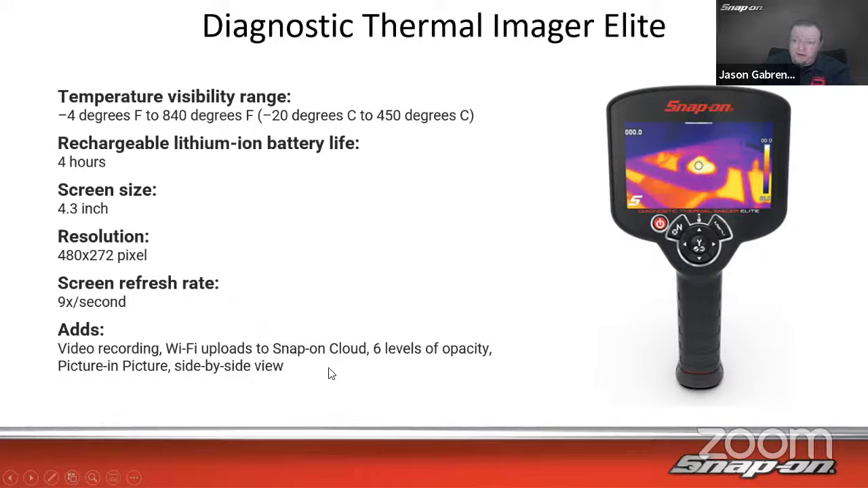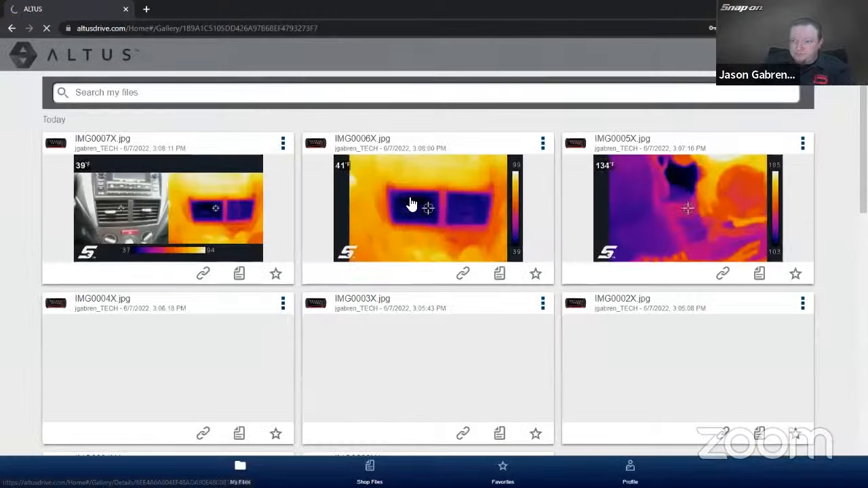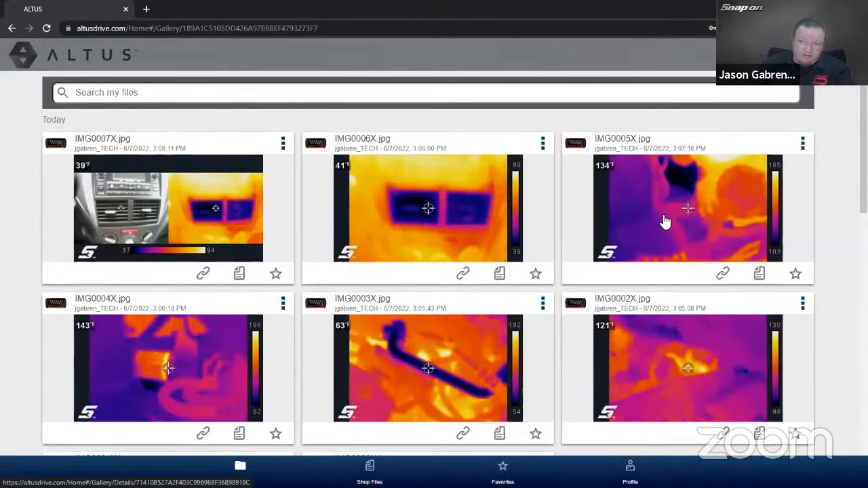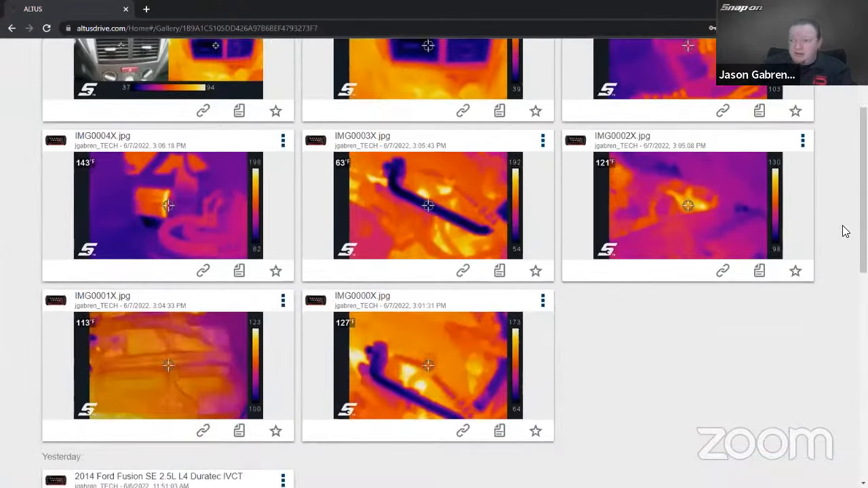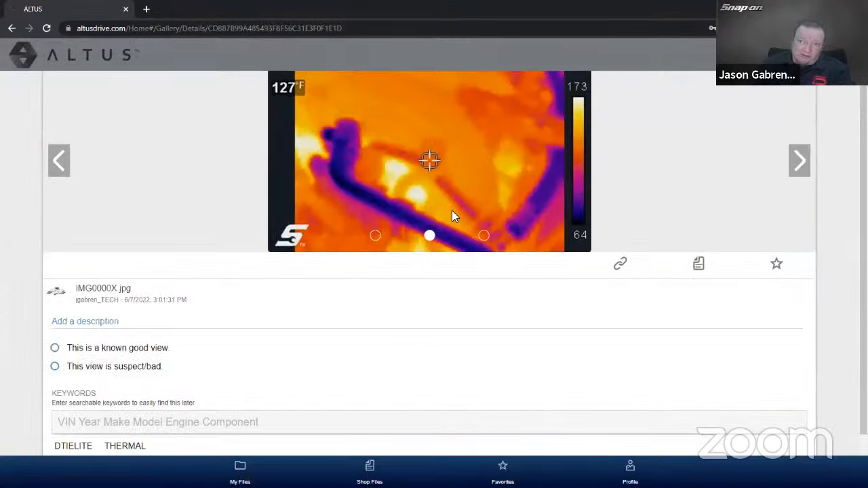So I've got to open a new window here. I'm going to my tech account here, and here's some pictures I took earlier today. So we got a few of them. This one I thought was kind of interesting. So this one's off of my air conditioning. So we got the high side and we got the low side.